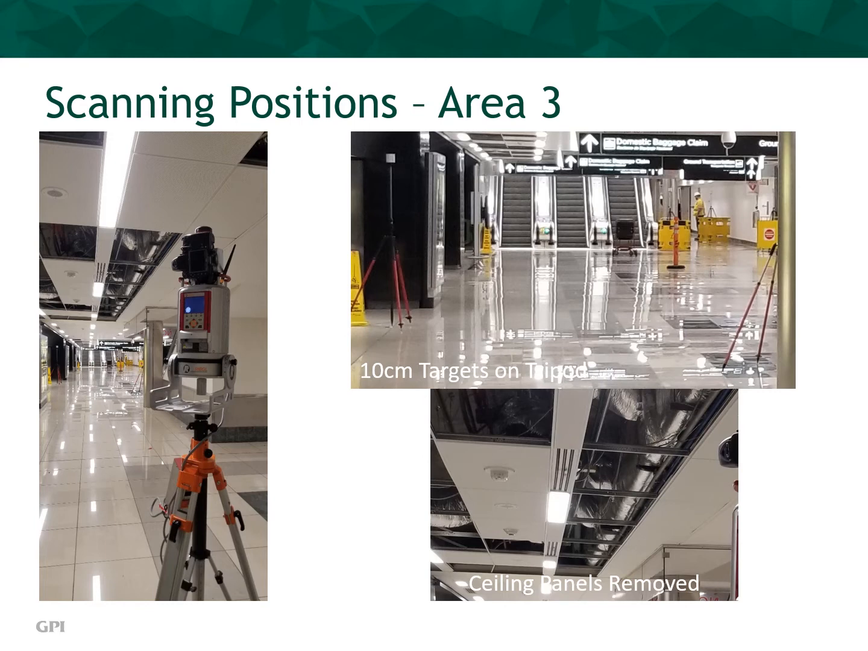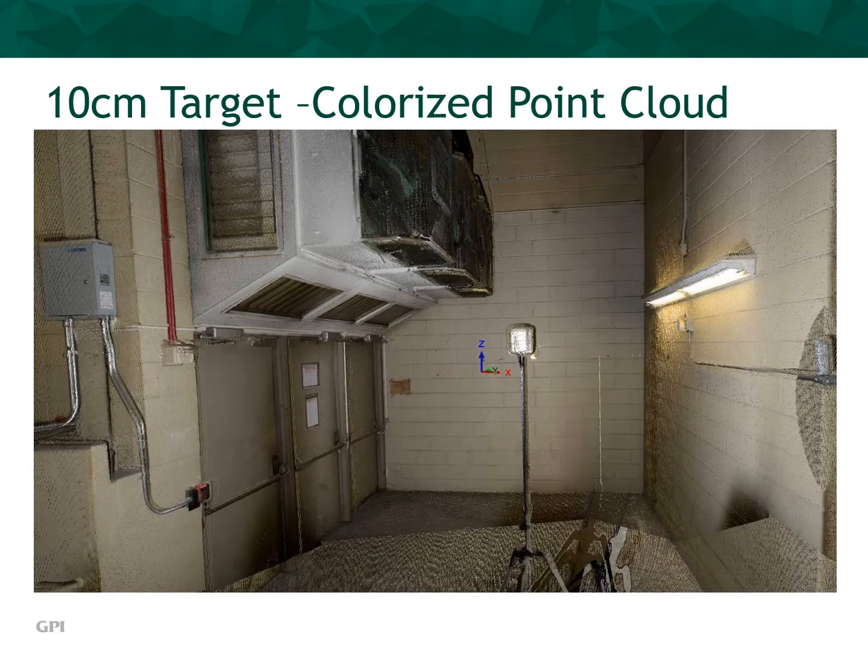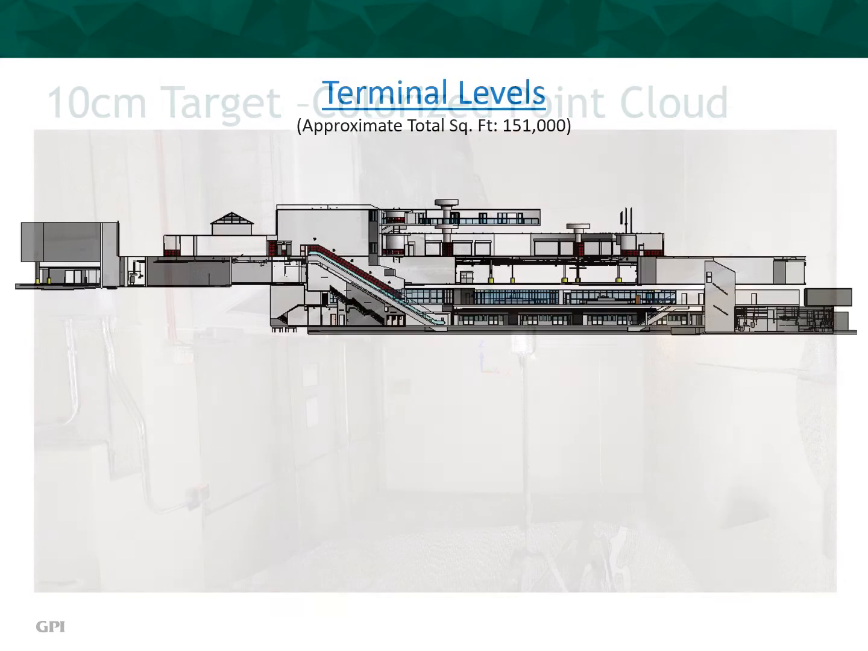Finally, the lower right image conveys the ceiling panels removed to capture the above hidden infrastructure features during each and every scanning session. Here we see another 10-centimeter target in a colorized point cloud in one of the utility rooms. Every scanning session required careful placement of these 10-centimeter target tripods. The collection plan detailed all placement of these tripods in the airport level and structure.